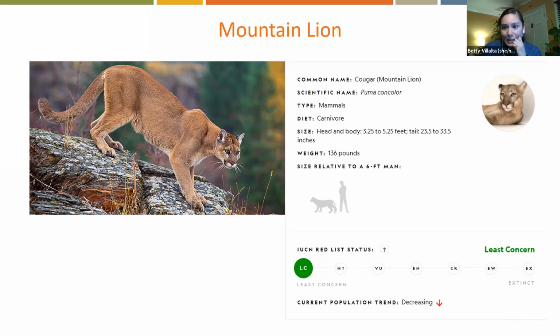So being able to see one, you're just very lucky. Mountain lions have a small head and small rounded ears. They have a very long tail that's about two-thirds of the length of their body. Having a long tail like that helps them keep balance.